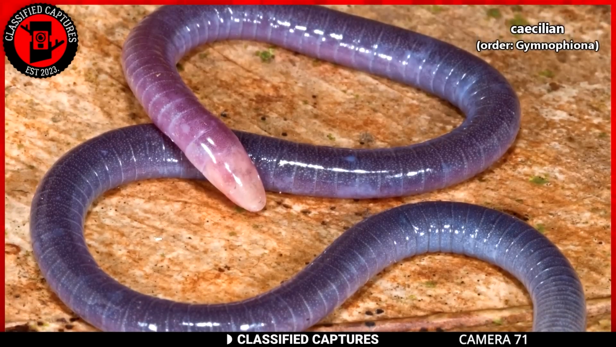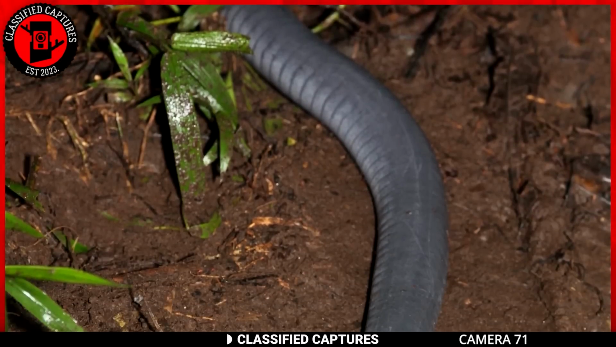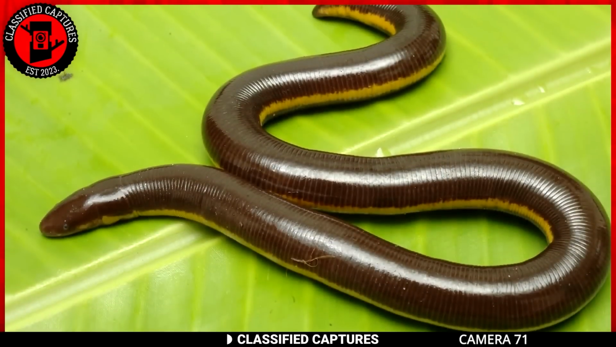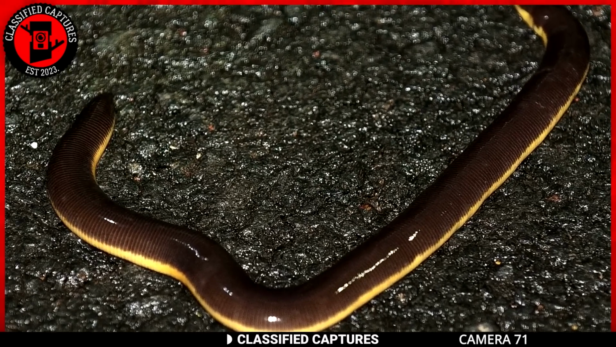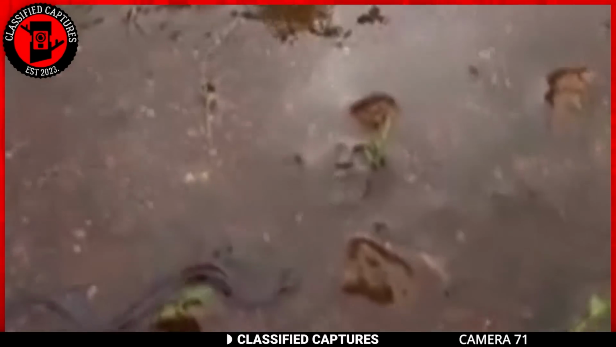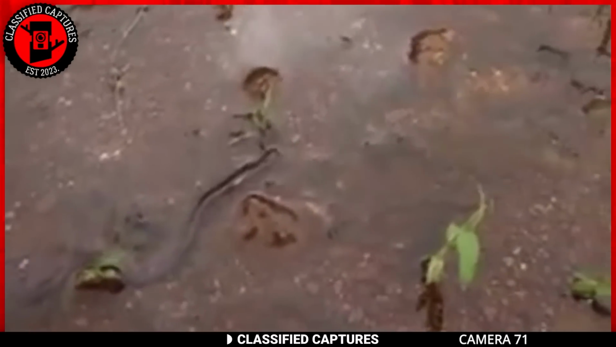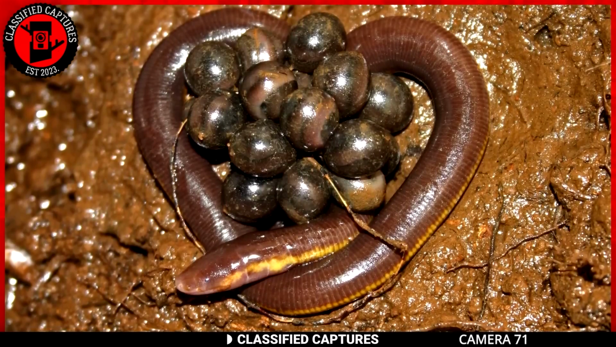These mysterious amphibians live primarily underground or in aquatic environments, which is why they're rarely seen by humans. Caecilians have unique adaptations that help them thrive in their hidden habitats. For example, they have a strong bony skull that allows them to burrow through soil or sediment with ease. There's a popular rumor that the babies eat their mothers, but that's not quite true.